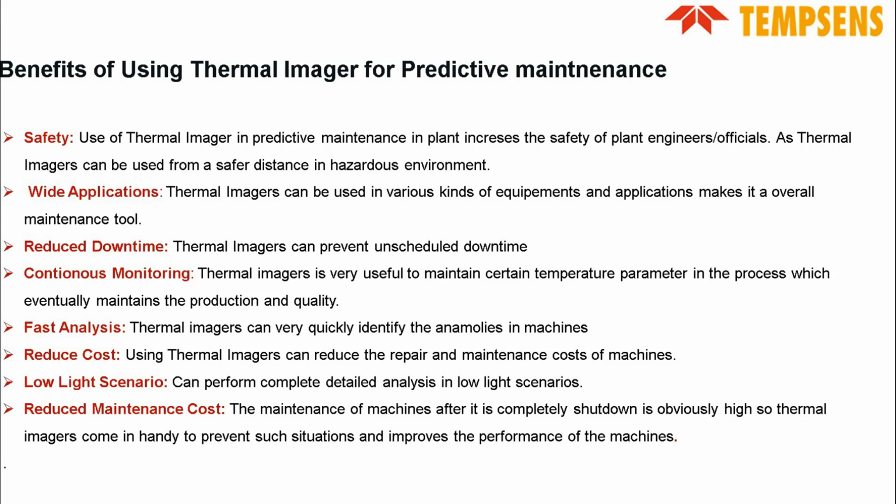Continuous monitoring. Thermal imagers are a very useful tool to maintain certain temperature parameters in the process, which eventually maintains the production and quality of the product. Fast analysis. Thermal imagers can very quickly identify failures or anomalies in a machine. Reduce cost.